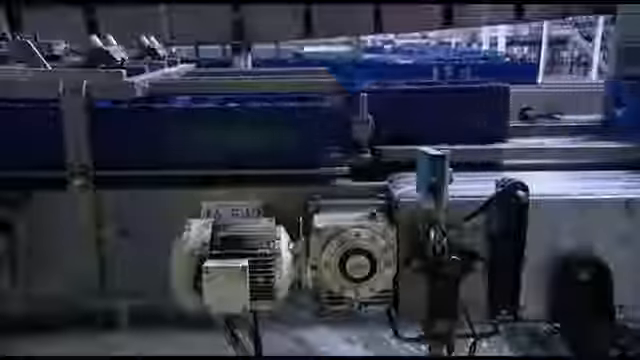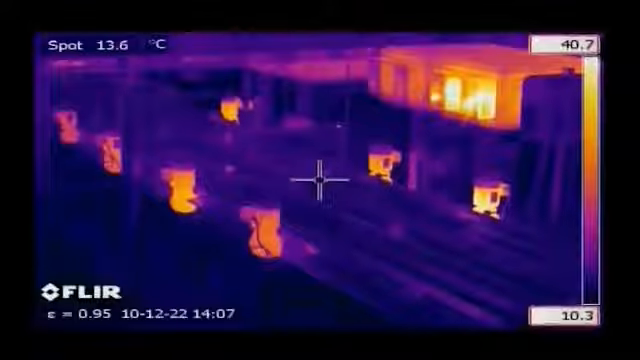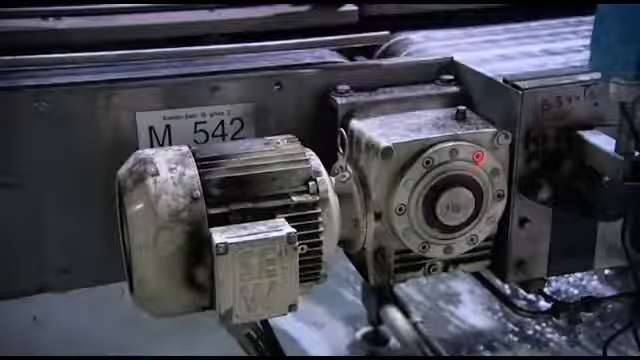Thermal imaging gives a full overview and allows you to compare the temperature of different motors. When necessary, further examination of the overheating motor can be done. Most FLIR cameras are equipped with a laser pointer, which eliminates the tendency to finger point in dangerous areas.